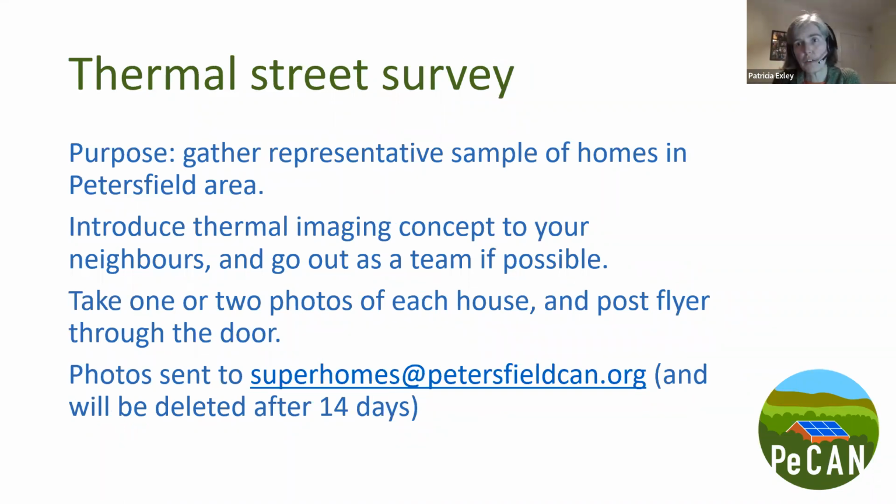We'd also quite like to do some street surveys, just to gather a representative sample of the various types of houses in and around the Petersfield area. So if you have a bunch of friends or neighbours that are prepared to do this, then it'd be quite nice to go out as a team and take a few pictures as you go along the street. And we've got a flyer that we've produced that tells the homeowners a little bit about the project, and if they want to find out what their home looks like, then we can send them through the pictures that have been taken, and again send them through to that Superhomes email address.